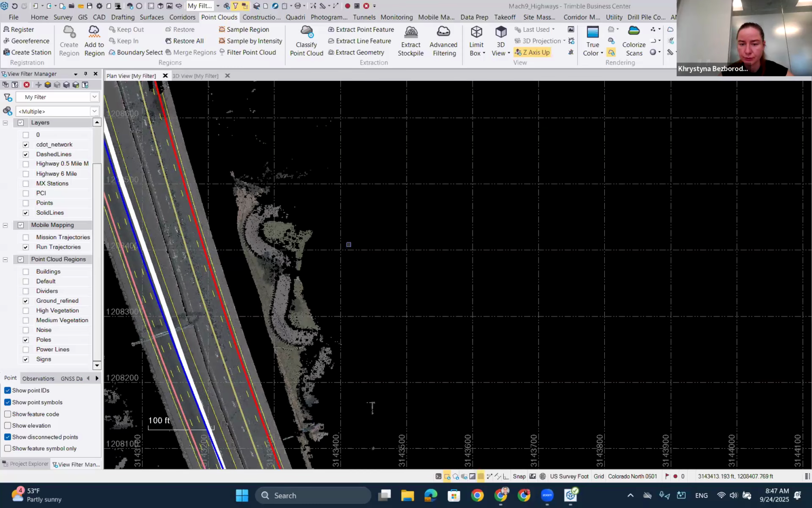Poles as well. If you don't see the complete pole to the base, you might find that it might not work properly. But it all depends on the quality of the data set and the height that you flew that project at. But yes, if the feature is defined properly, you'll be able to use the extract feature tools that you find in here for LiDAR data as well from aerial.